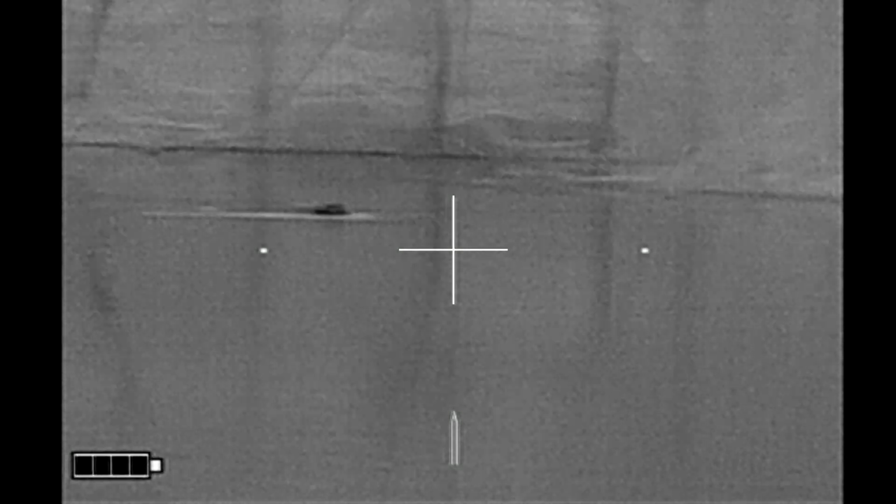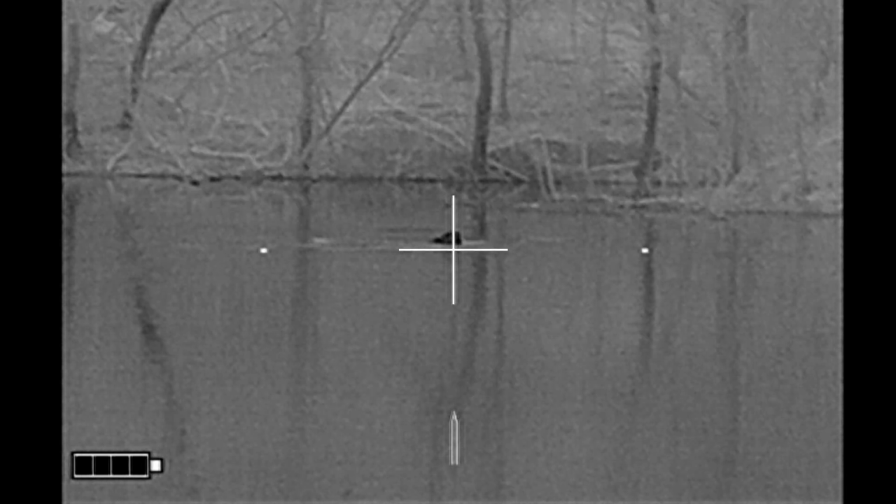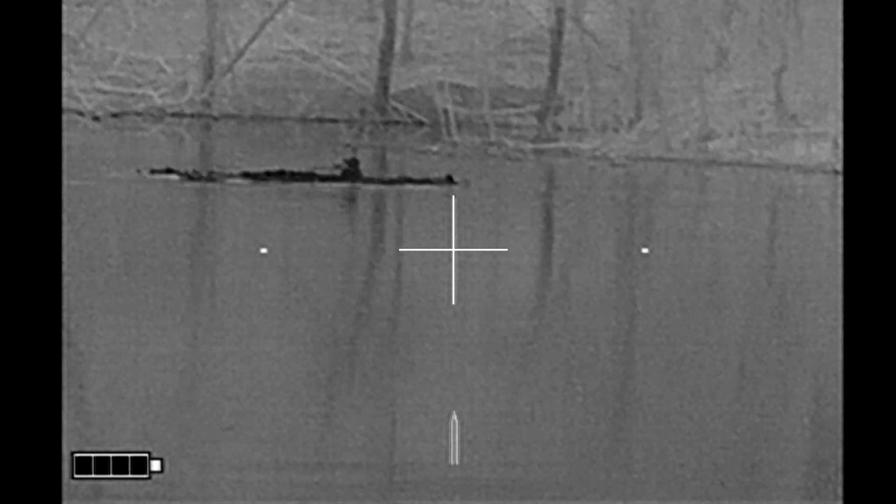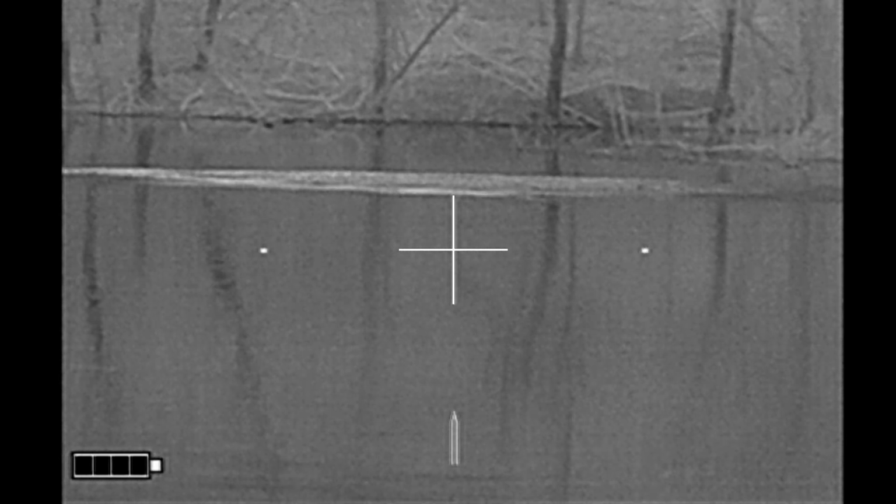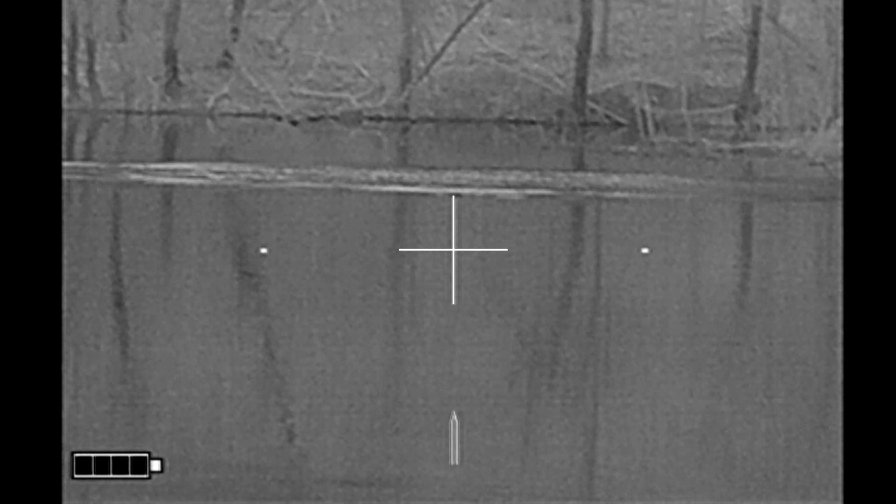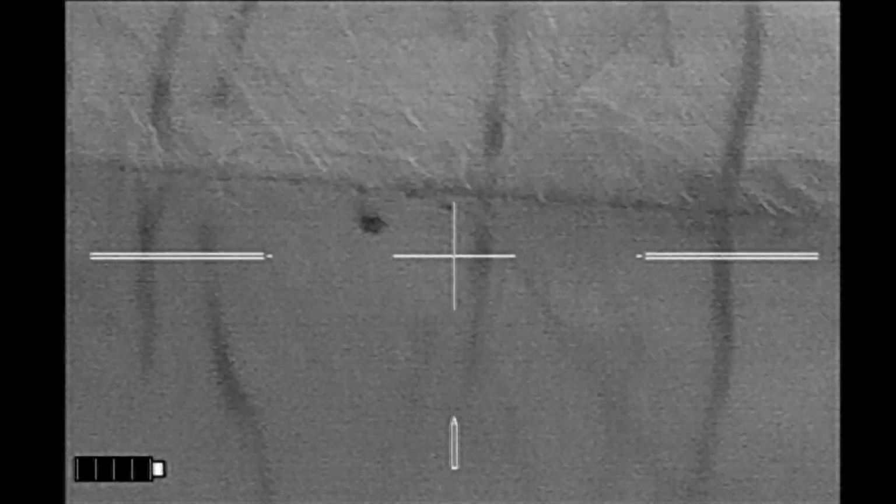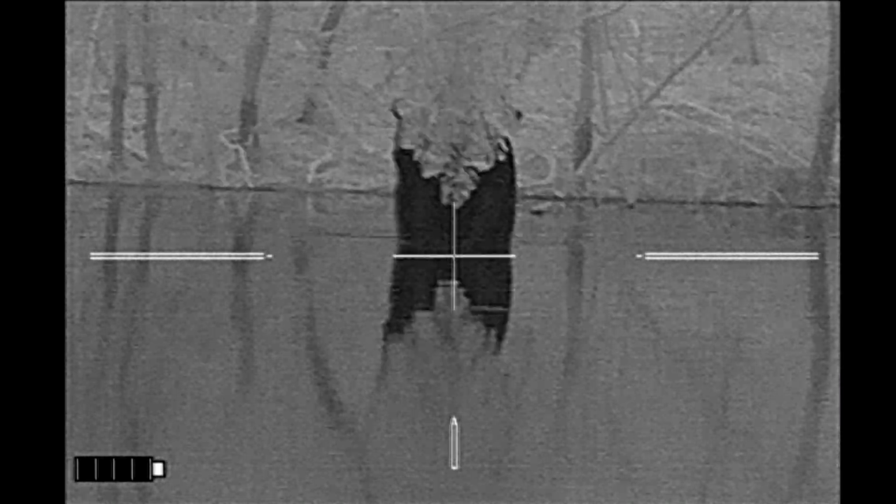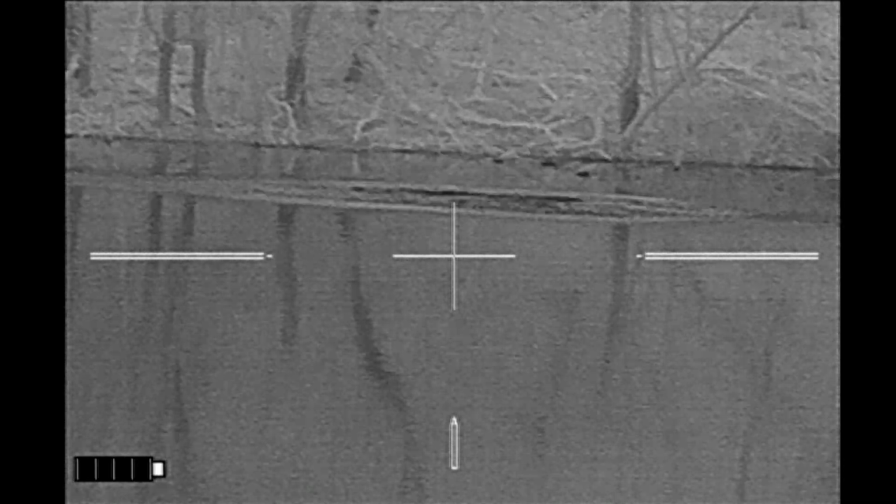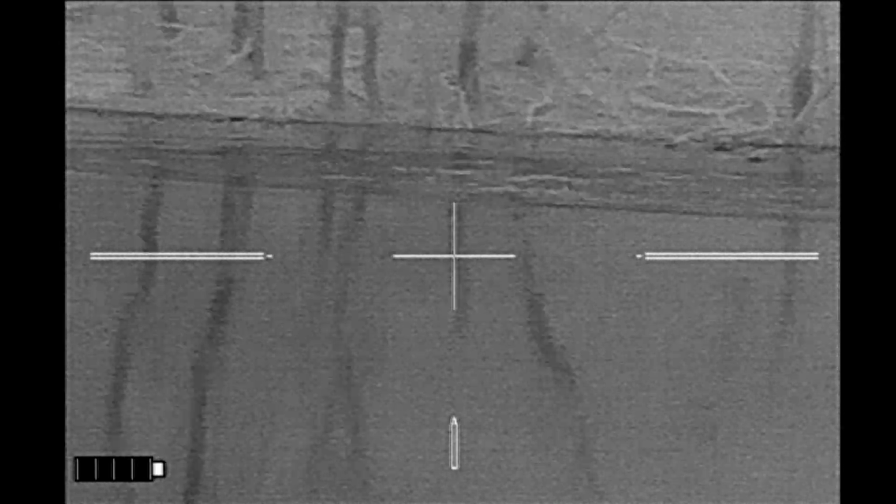Next beaver, I've got the large reticle here. So this beaver is at distance. It sounded like a good hit, but again, no body. So not an immediate kill. And probably the same beaver again. And still no body.